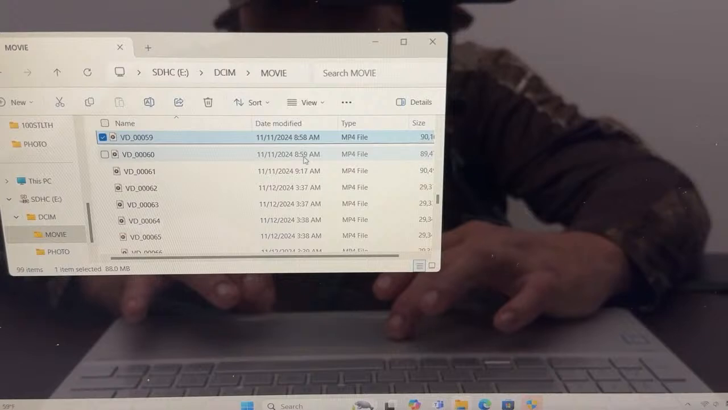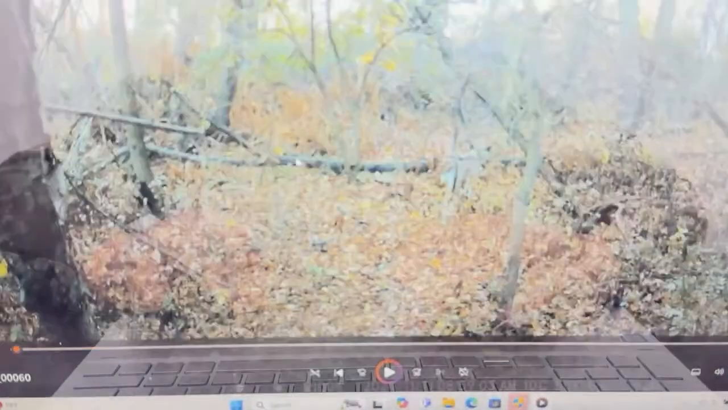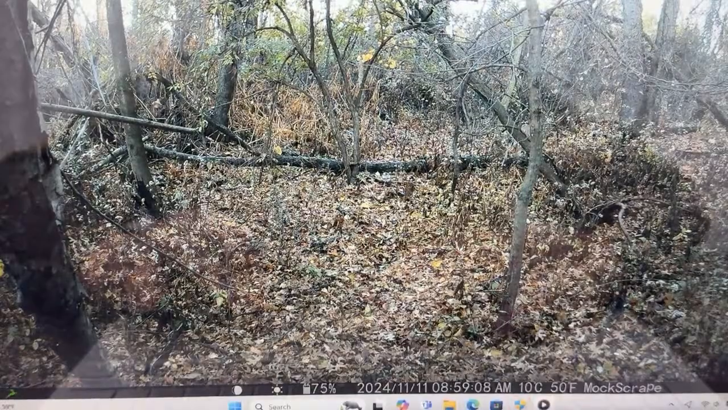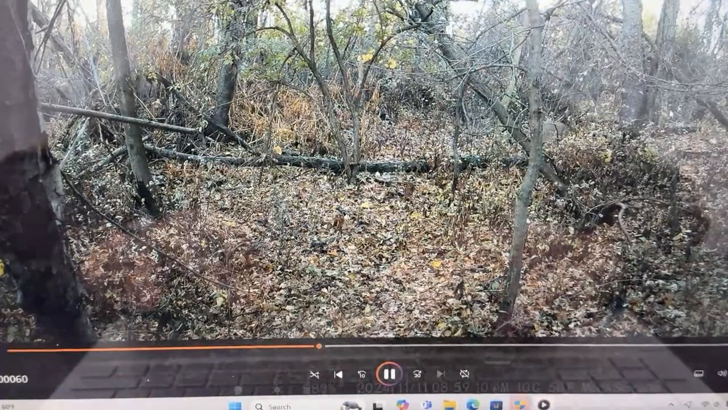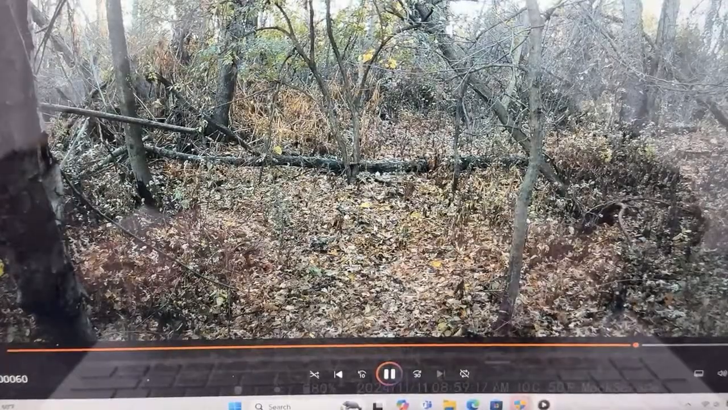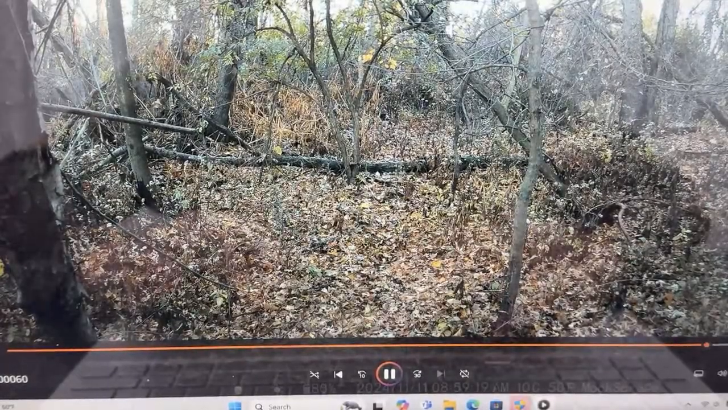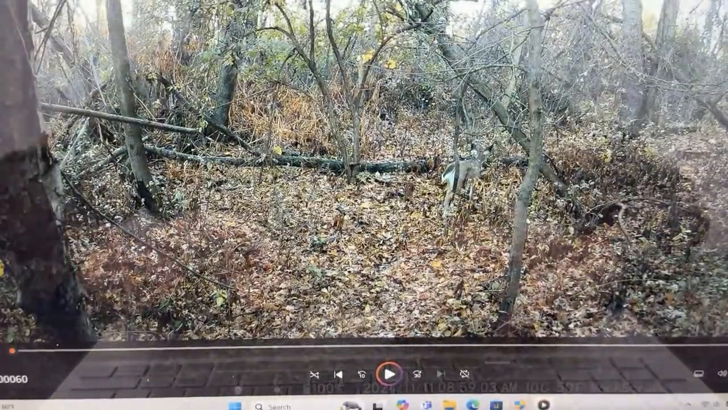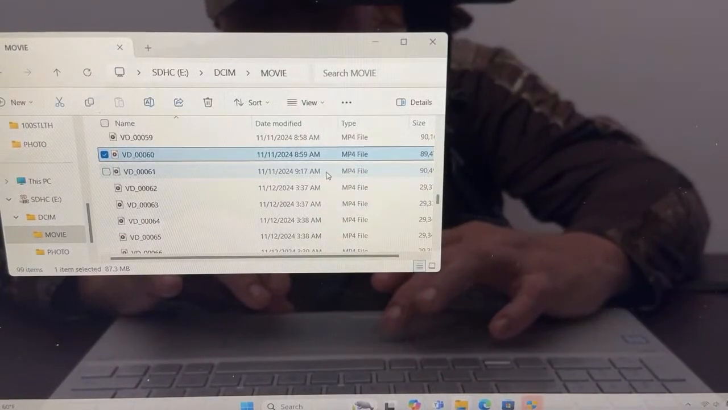Okay, this is 8:59. This is right after that doe walked up, so let's see if there's a buck there. There's another doe that walked up. That doe is over here now. One further away is over there, and this one's following. But I am surprised there's not a buck behind them right now. If a buck knows those does are staying in this area, that buck doesn't have to be right on their butt. That buck could be 50 yards away from them downwind, just smelling them and making sure.